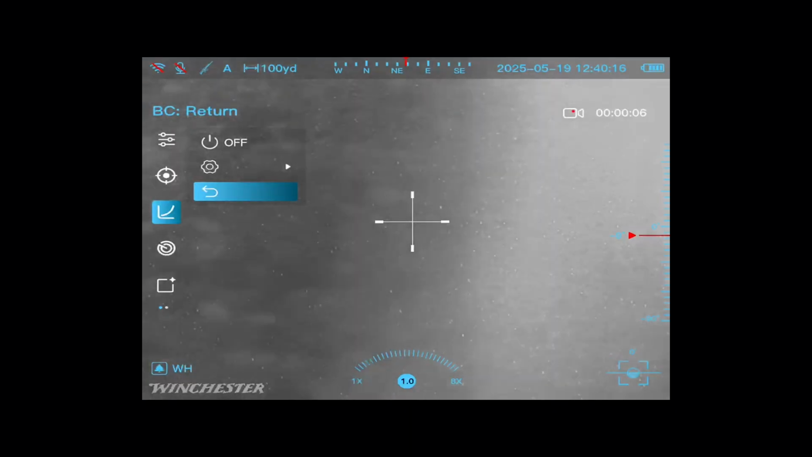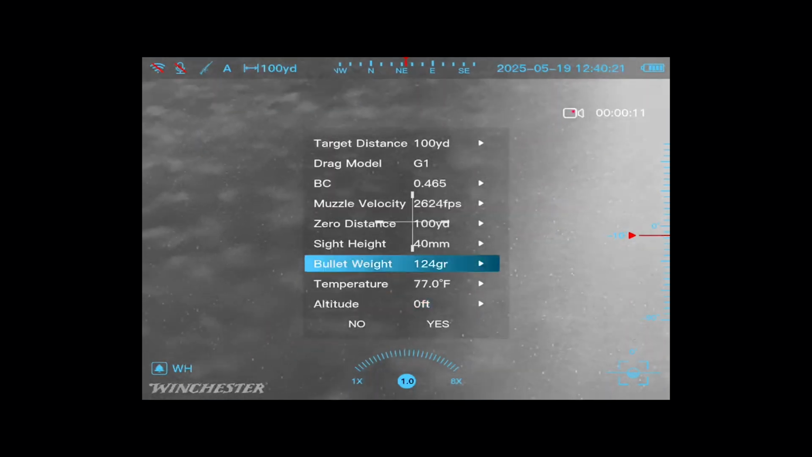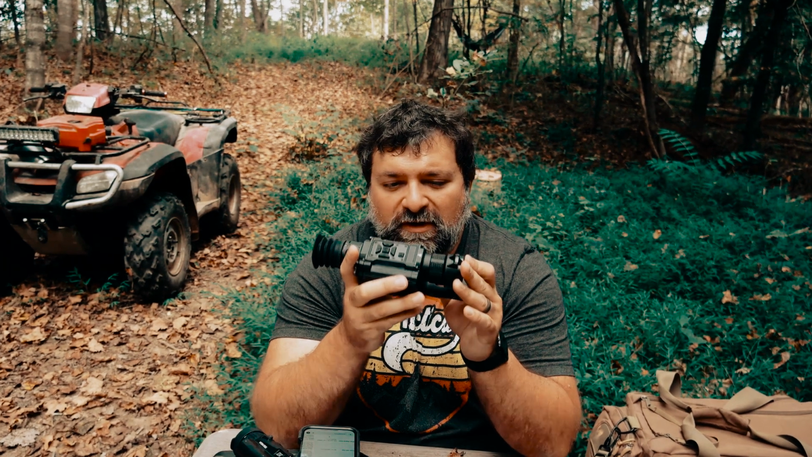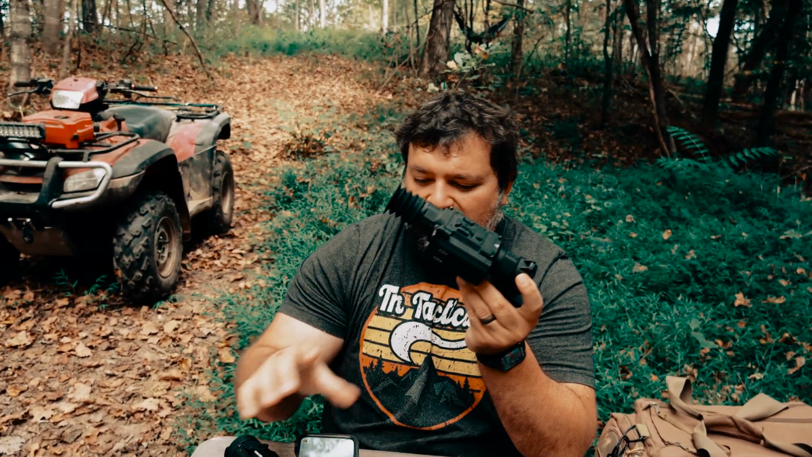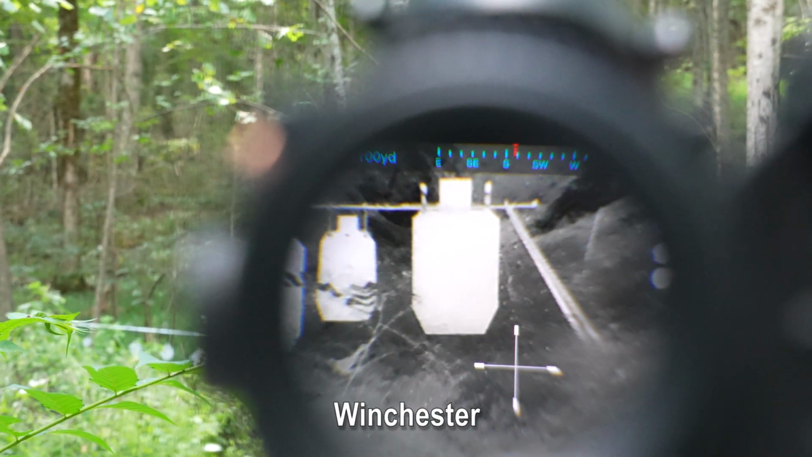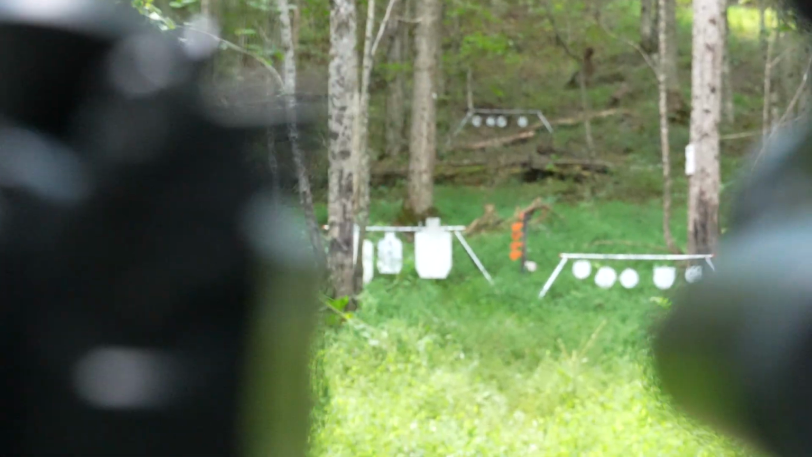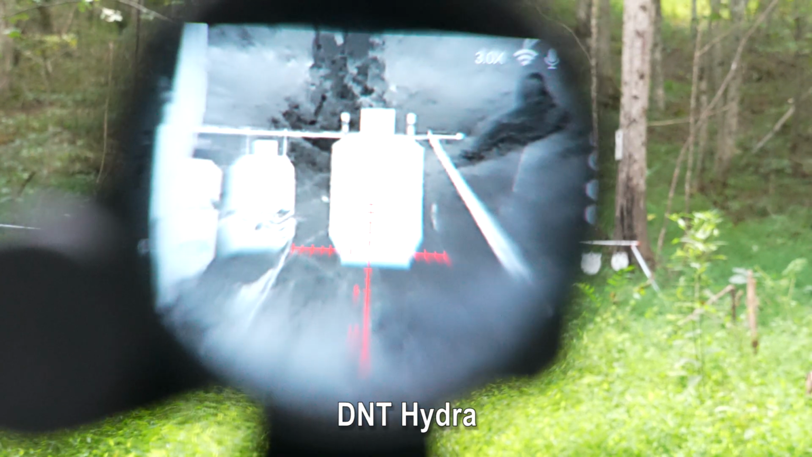On top of that, the Winchester one has a whole suite of ballistic calculations that you can do in there. So you can really fine tune this thing based on temperature and altitude and bullet grain and all kinds of stuff to give you an idea of where your impact is actually going to be. That kind of stuff is missing. You have your basic bullet drop compensator reticles on here, but nothing to actually make those calculations like you do with this, including being able to predict where that bullet is going to be and where you need to set your point of impact. It's impressive how much you actually get with this Winchester.